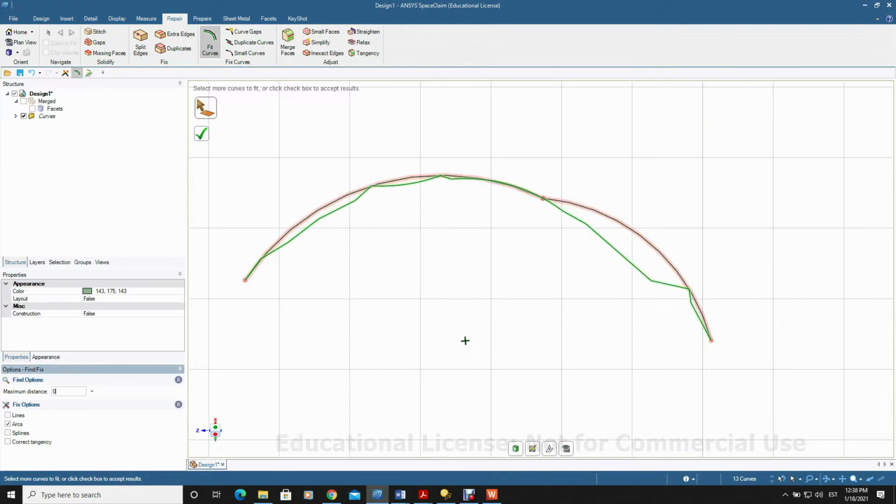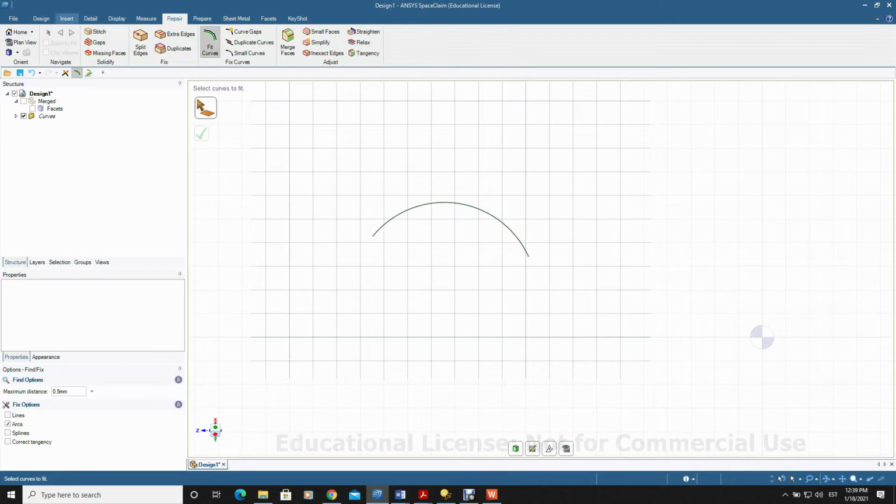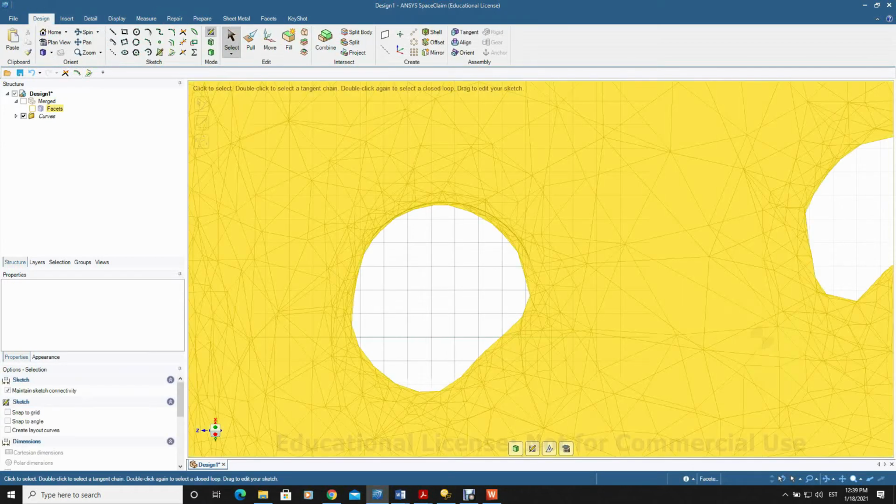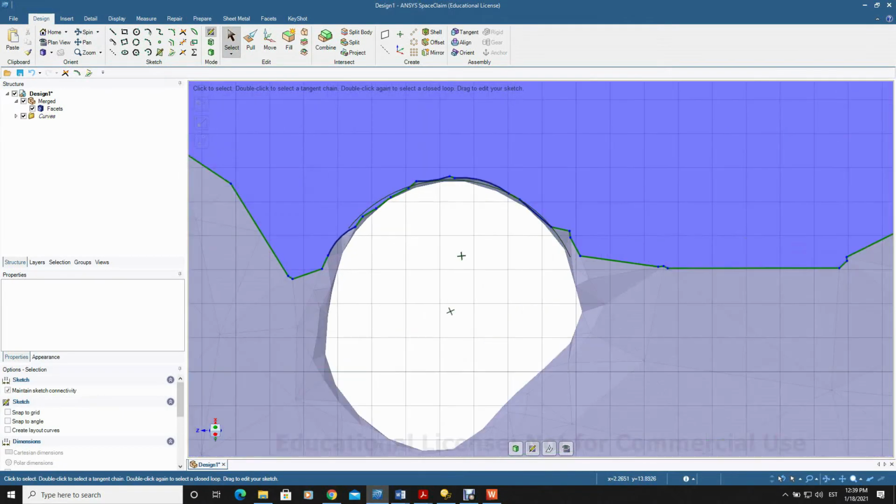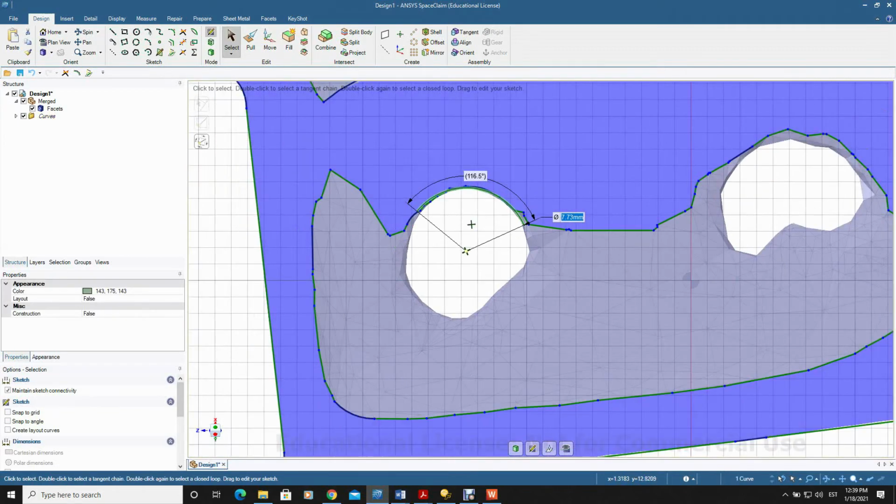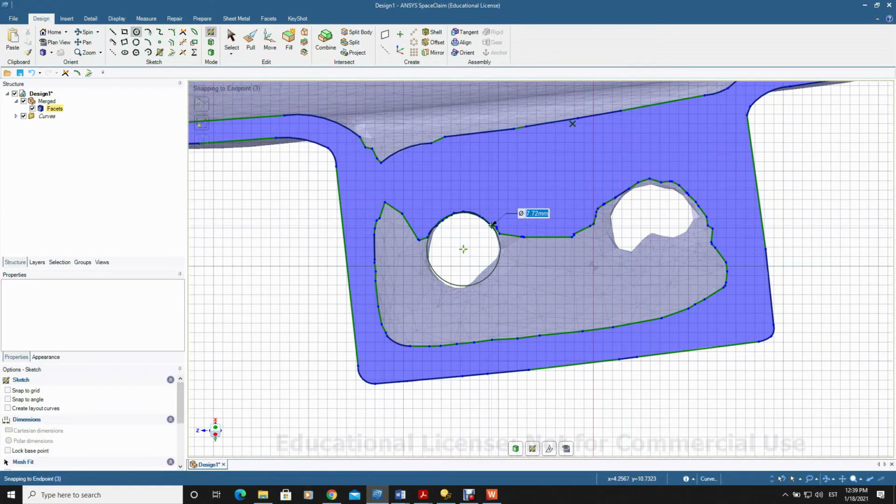Might be that the tolerance is too low right now. We will set this tolerance value up to 1 mil. Much better. You see, it is a continuous arc. 1 mil is perhaps too much.